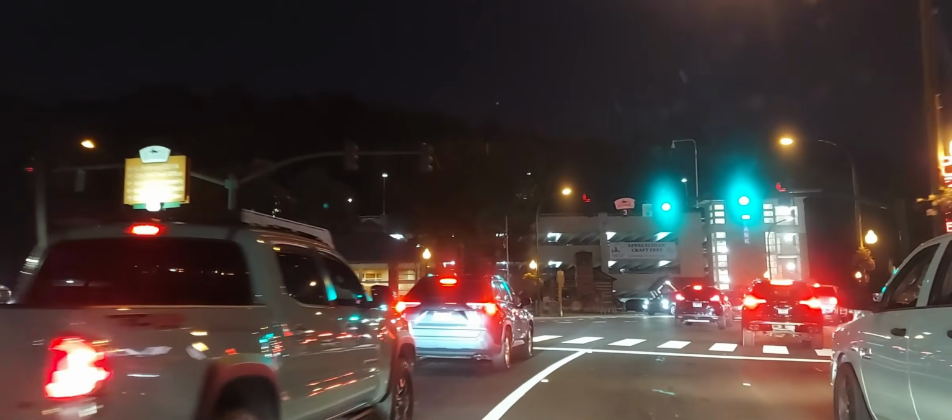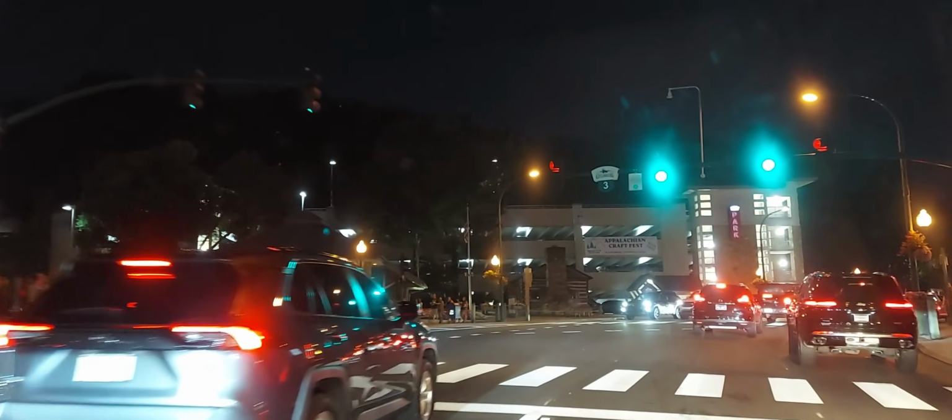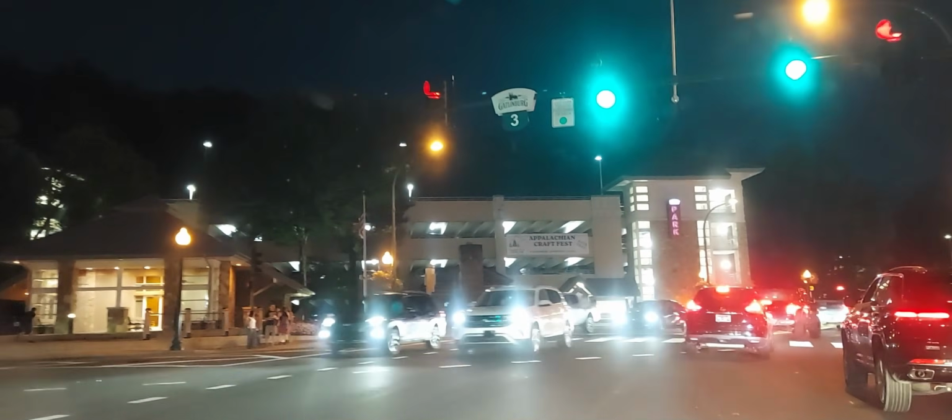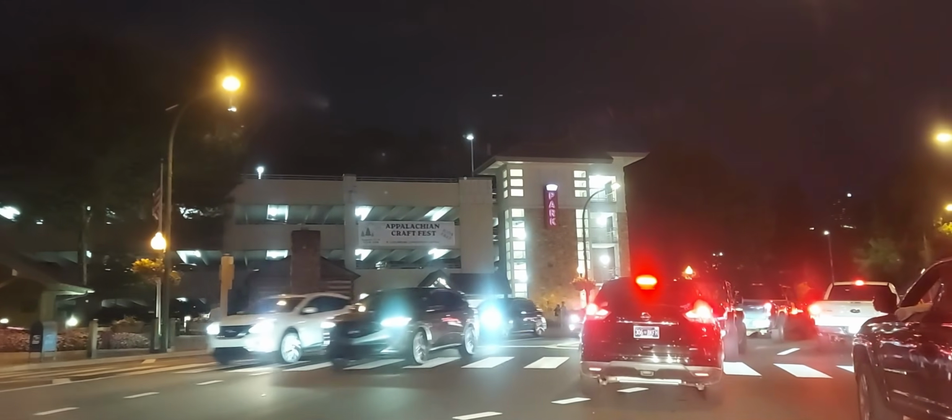Okay, we're making it past the apex. That's always a good sign. I don't see anybody crossing the street. See, it's a totally different crowd.